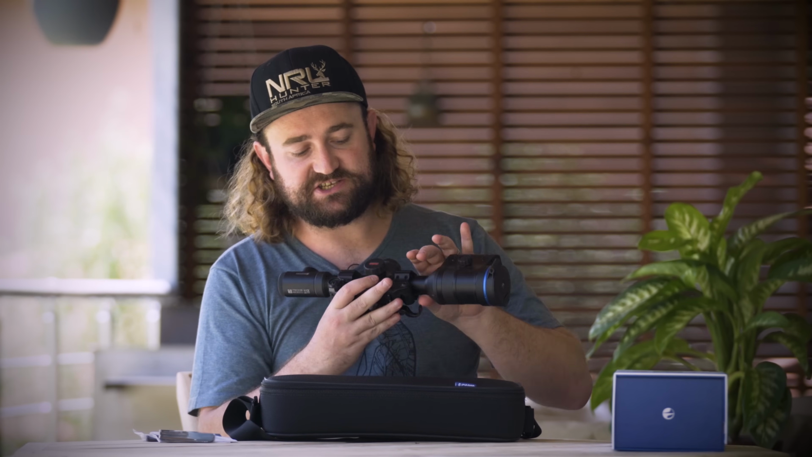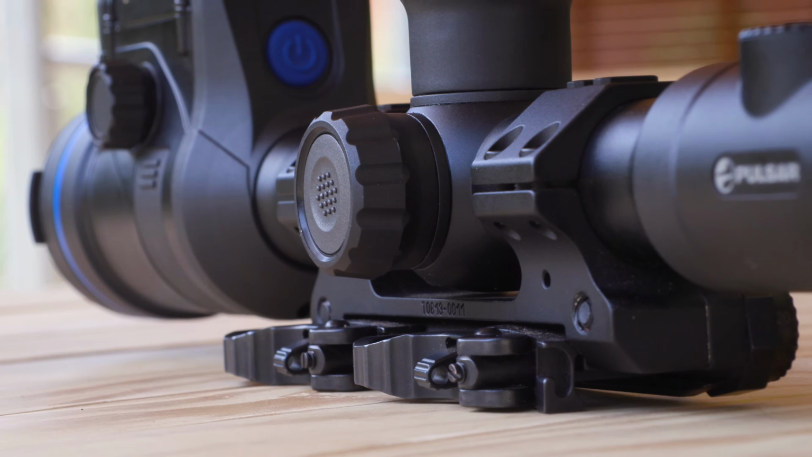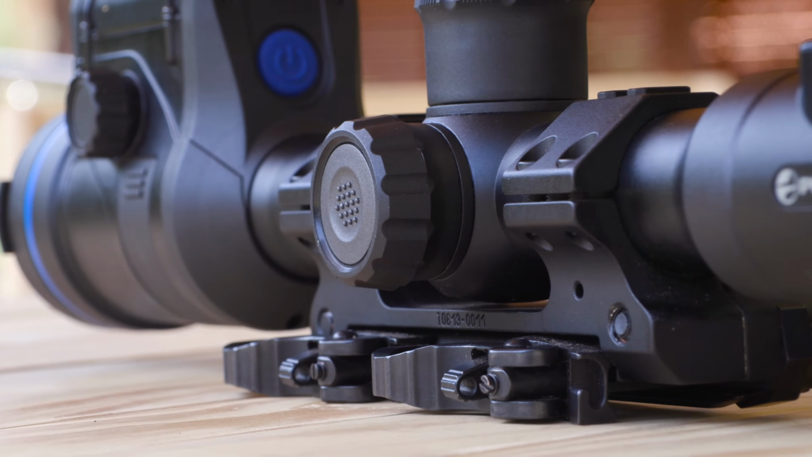And this is also an adjustable mount, tilt adjustable, which means that once again, if I've got this, let's say, on my air rifle where my zero is a bit closer, I can actually tilt this down to 20 or 30 MOA and get that reticle placed in the center of my viewfinder, which, as I said, is a really helpful thing. So don't skimp on a mount, get a good mount with a scope, and you won't regret it.